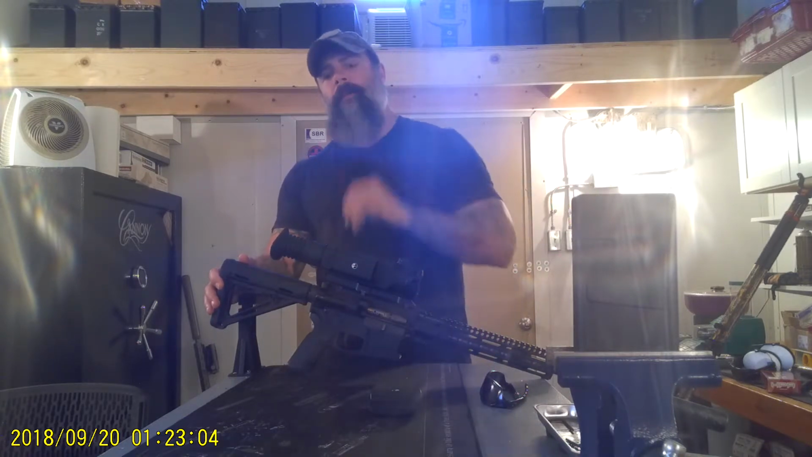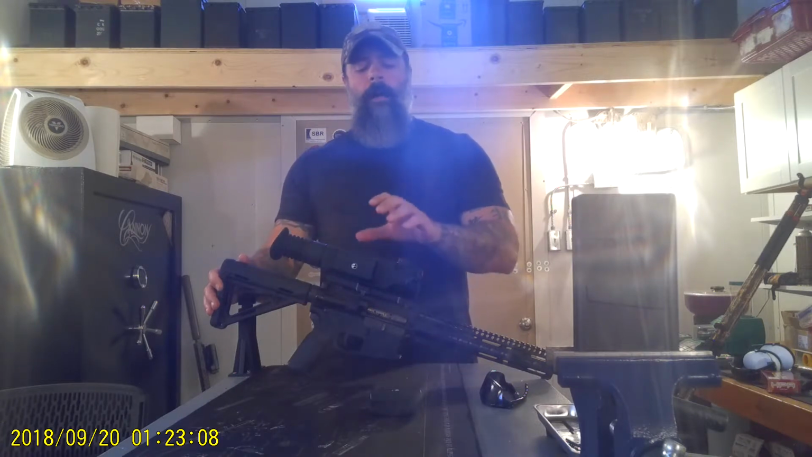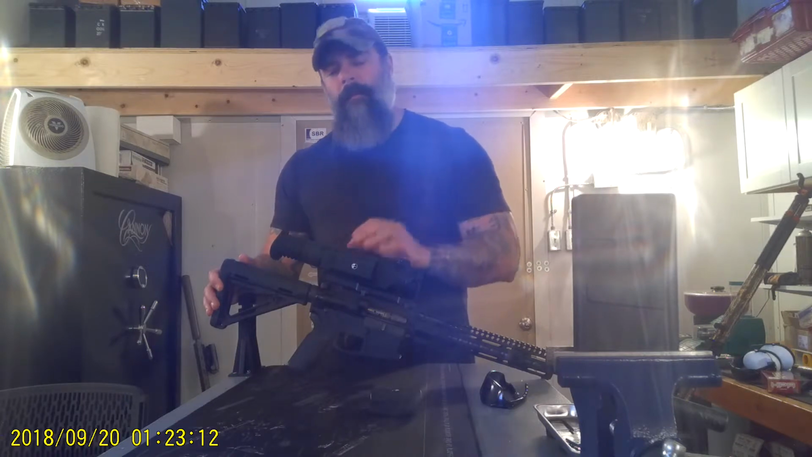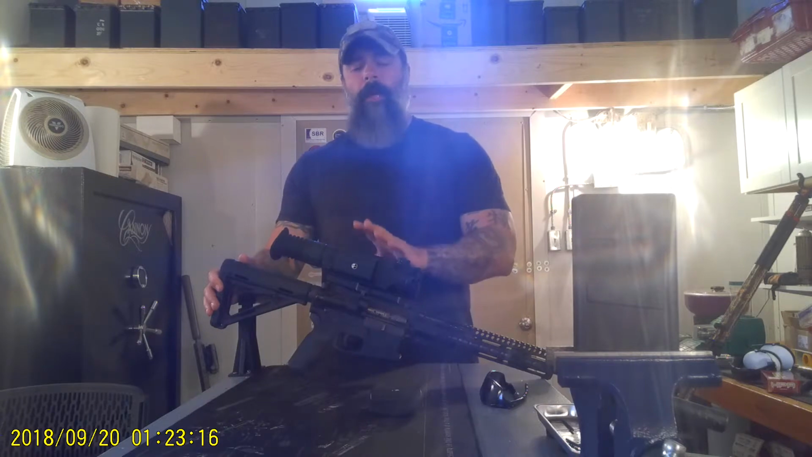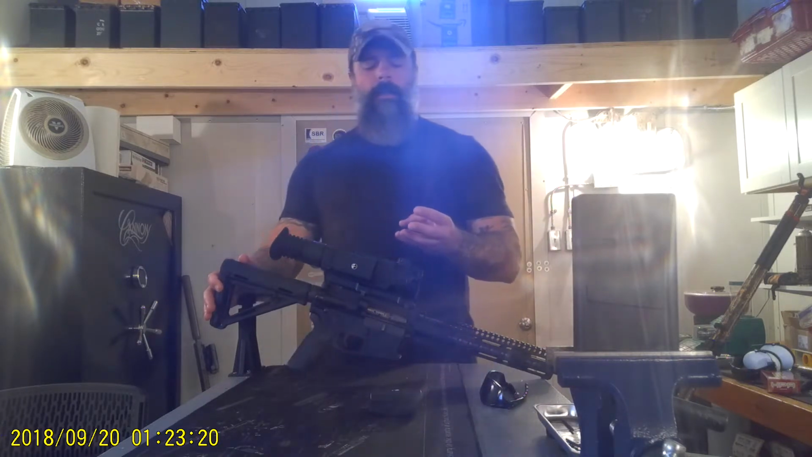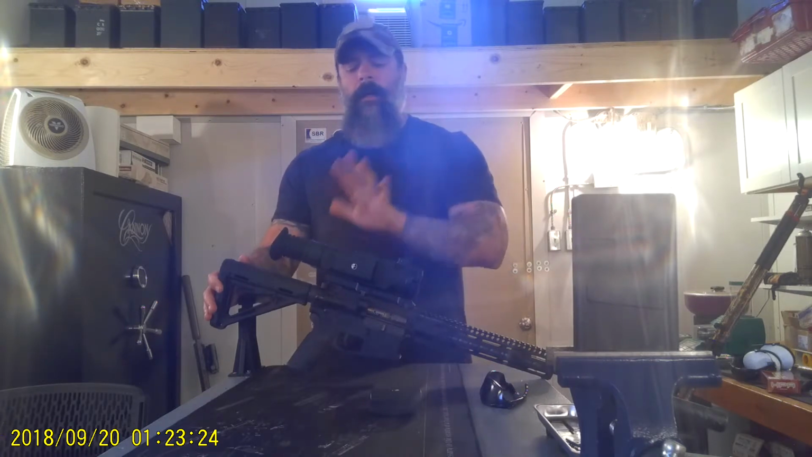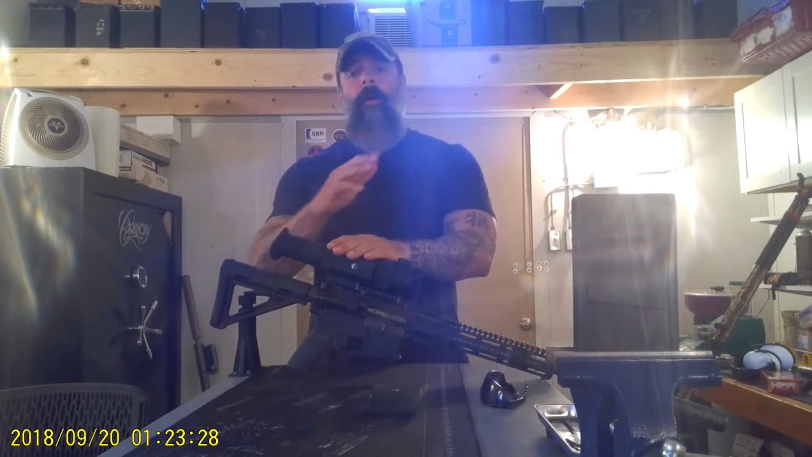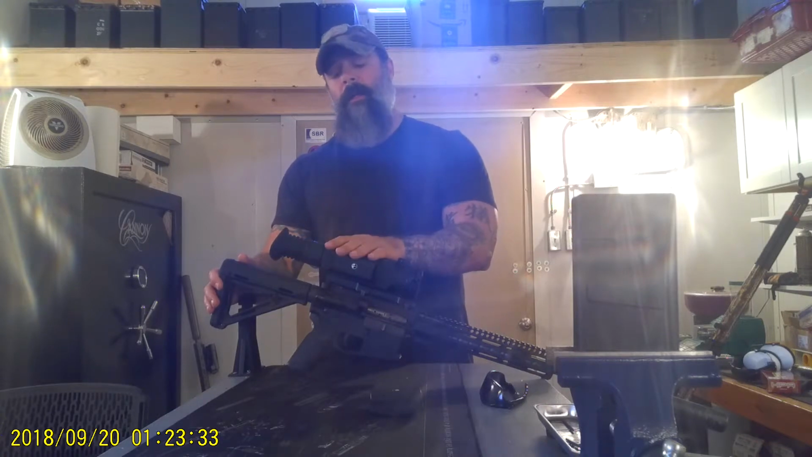But it has 5 different yard lines in it, and it's quick to go to on a quick menu. So I have it at 25 yards, and then I zeroed at 50, 75, 100, 125 yards. So basically, I'm able to get 5 different yard lines on this thing with subsonic now. If you've ever hunted with subsonic, you understand what I'm talking about. 25 yards is a big deal.